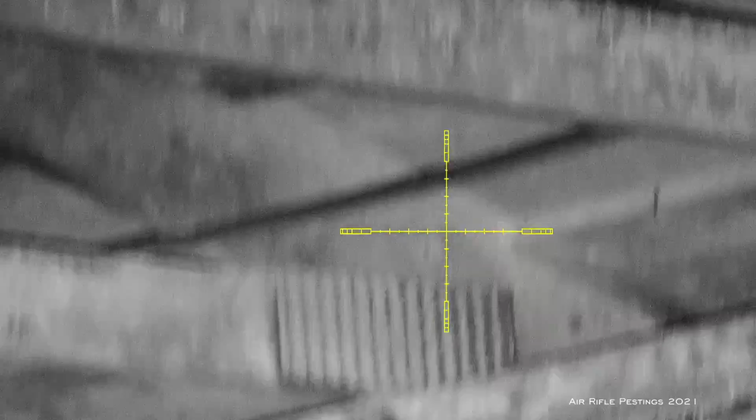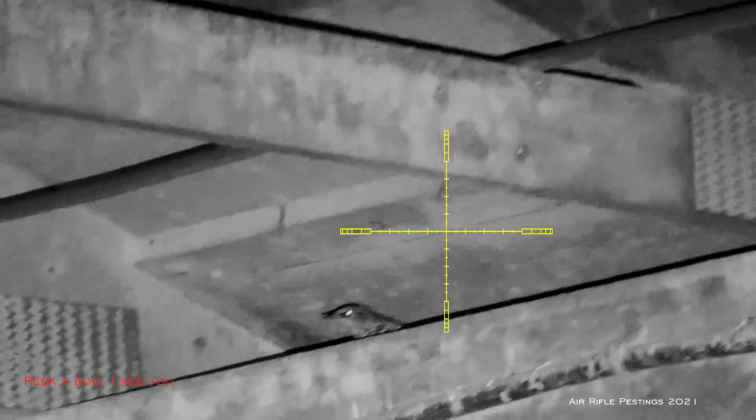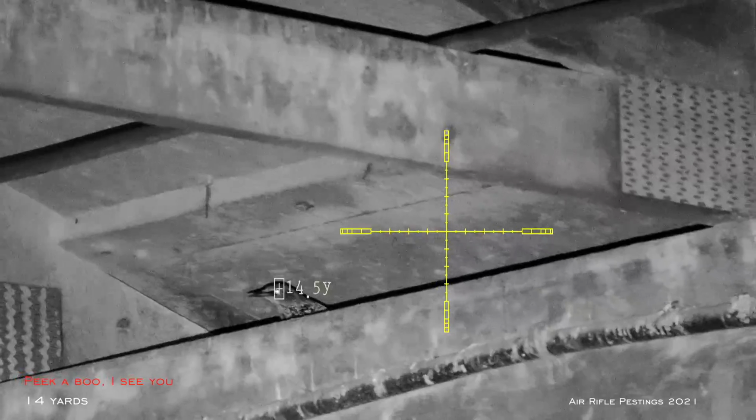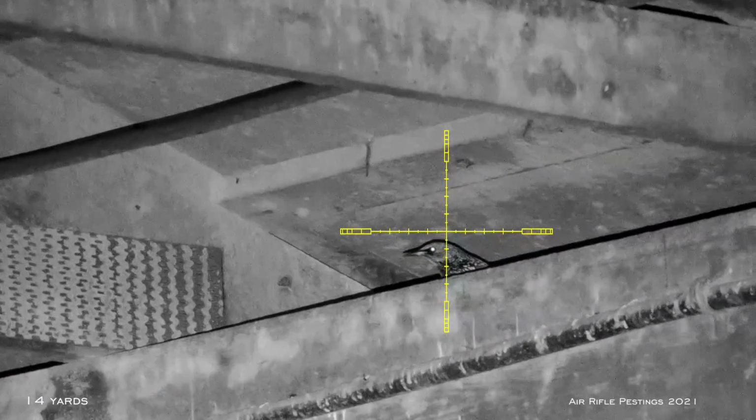And this guy was trying to hide, but I spotted him. He's about 15 yards away, 14 yards. Again, I was aiming for his head. Squeezed the trigger, and down he went. So that's starling number 10.